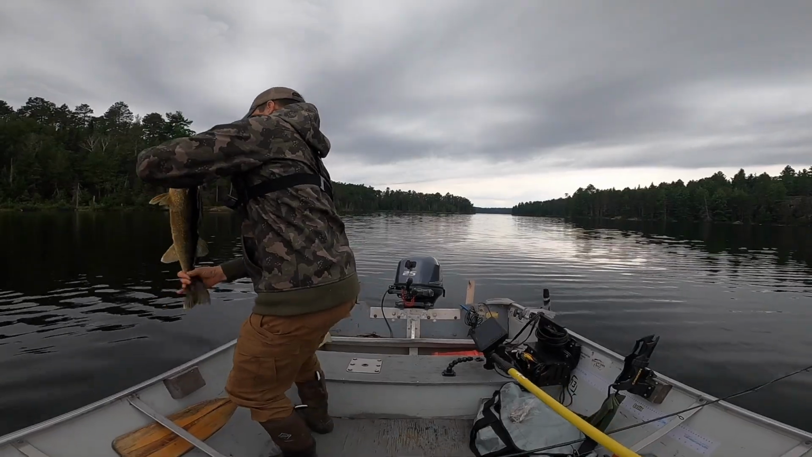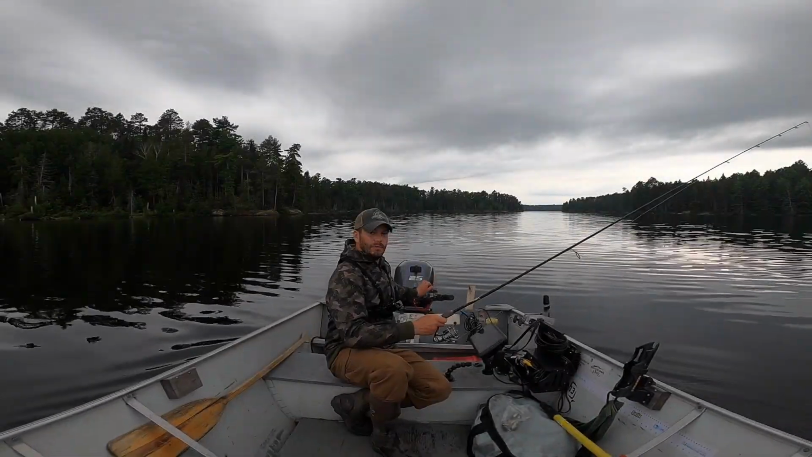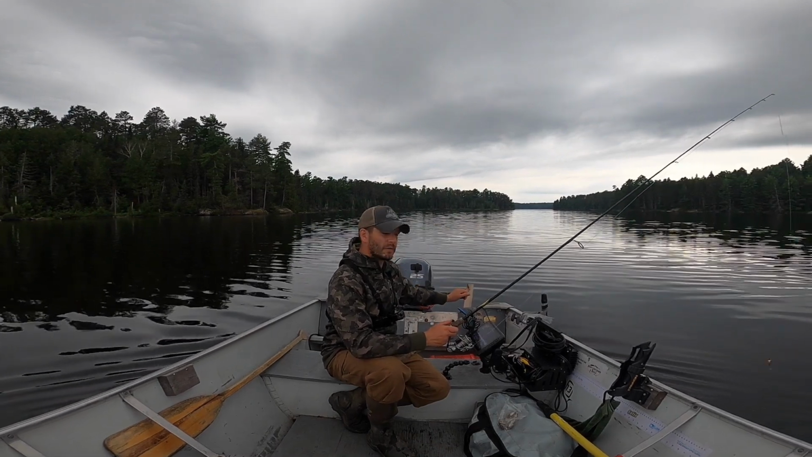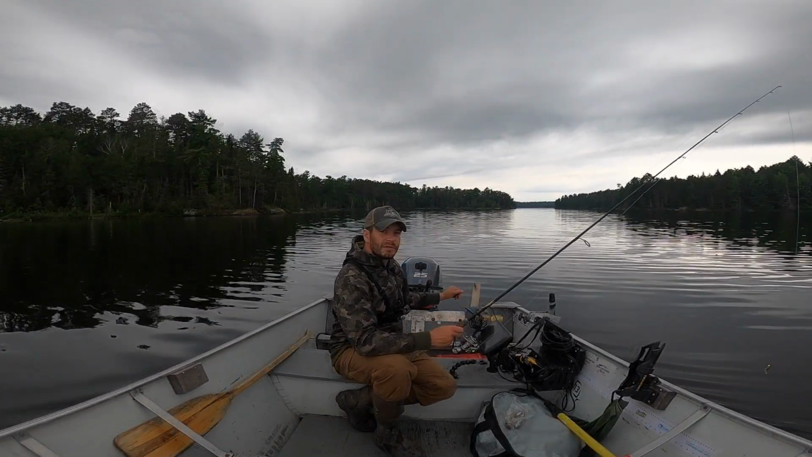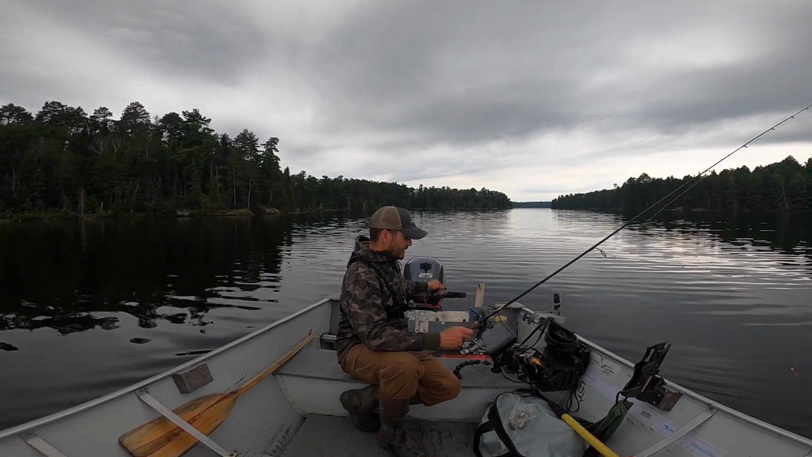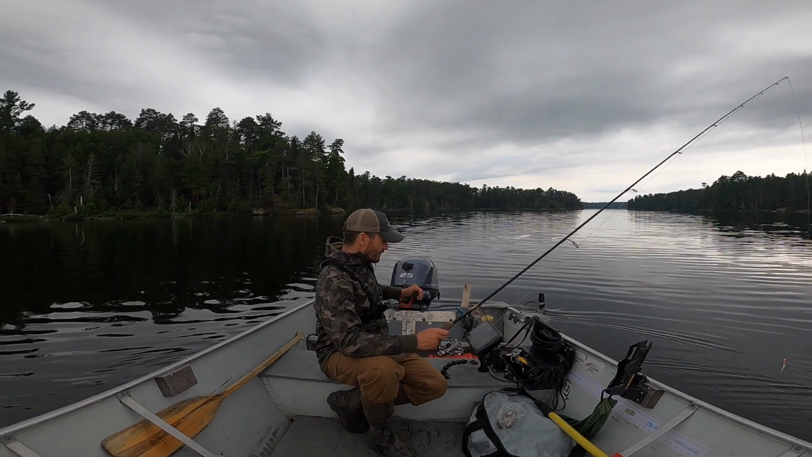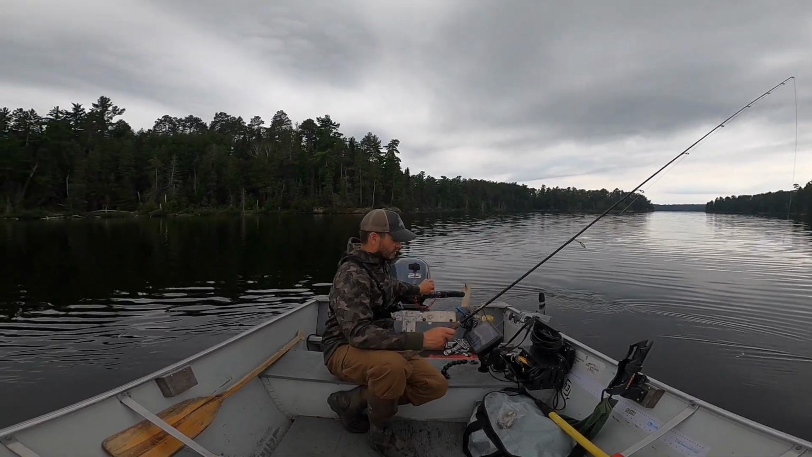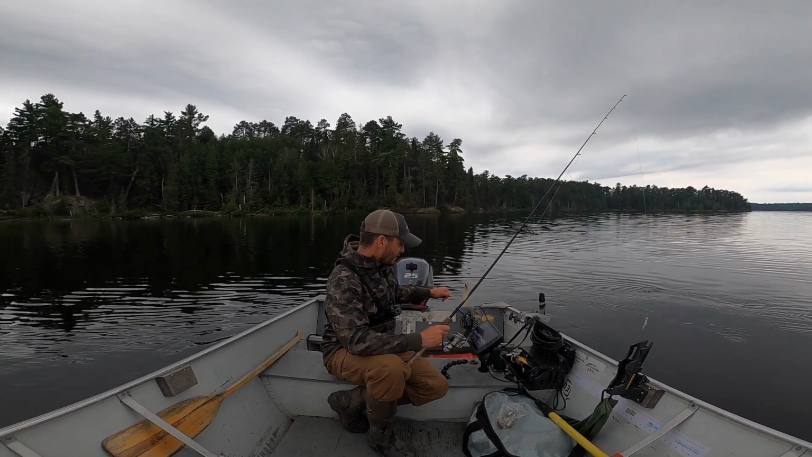Get this one right back, and there's gonna be a lot more of that to come. I'm finding most of these fish right now in 21 to 27 feet of water. As the evening goes on, I'm gonna move up shallower. I'll probably get into the 18 to 21 foot mark, but right now I'm sitting around 20 feet, and I'm gonna push back into about 24, 25 right here. Just simple vertical jigging a minnow.